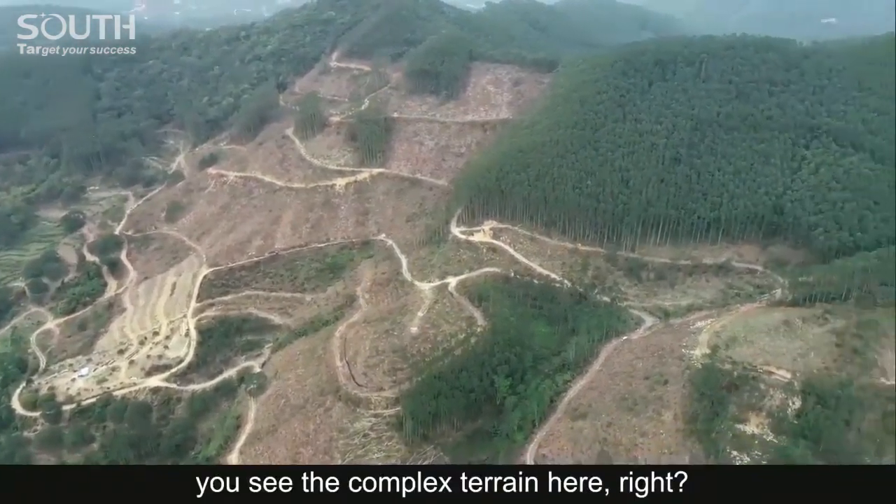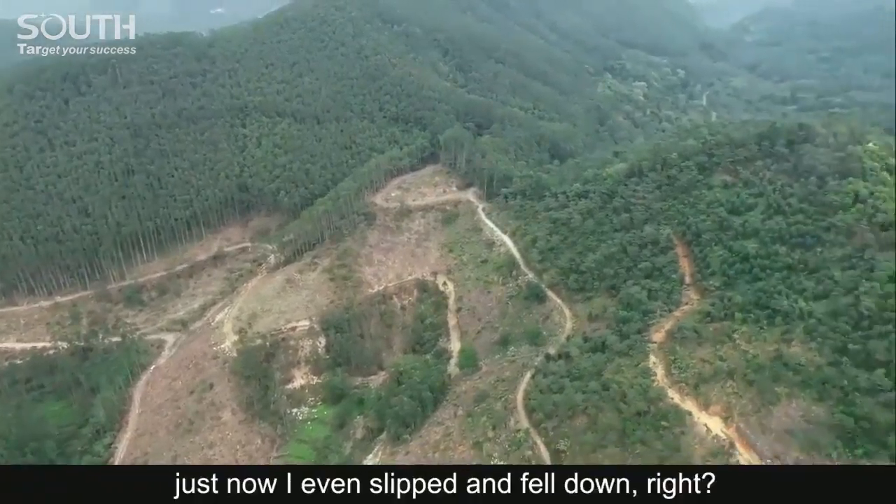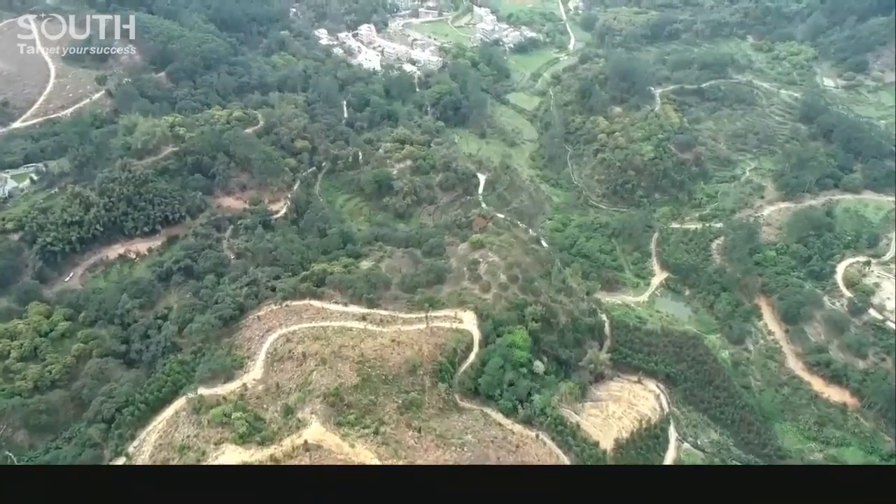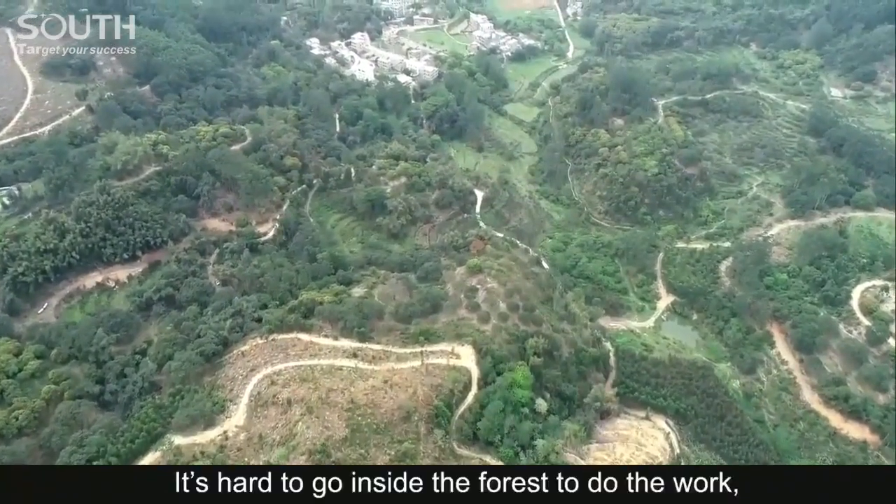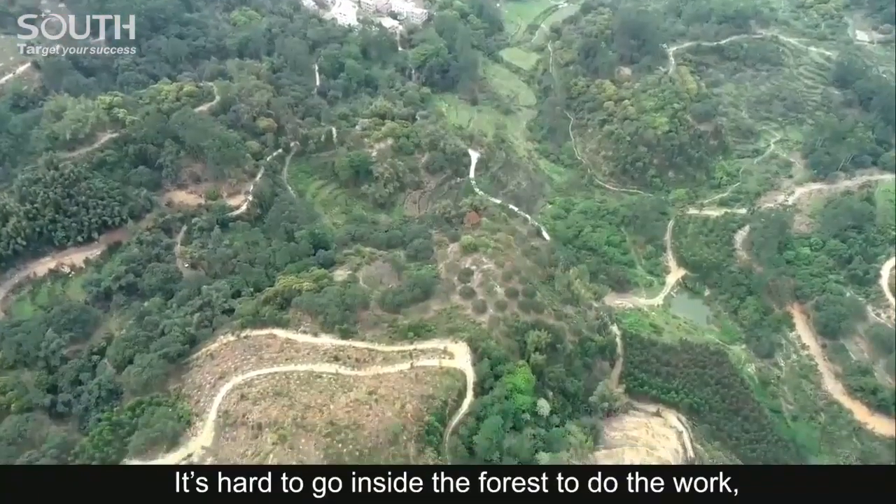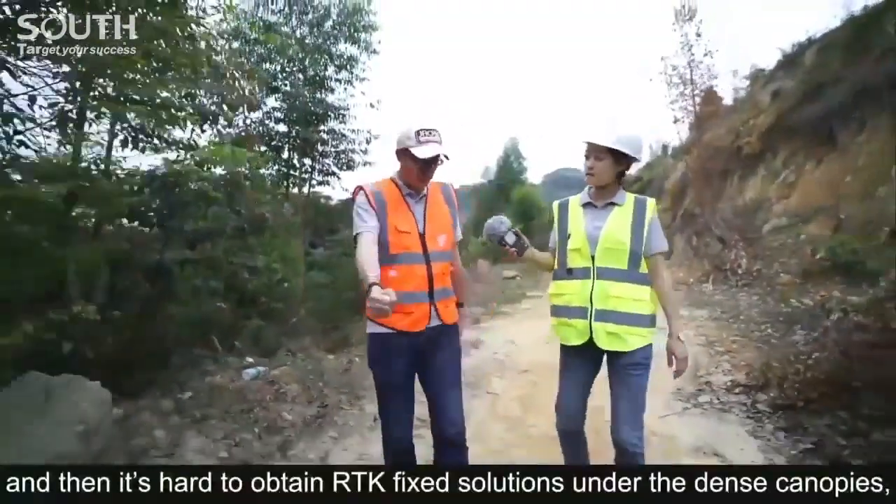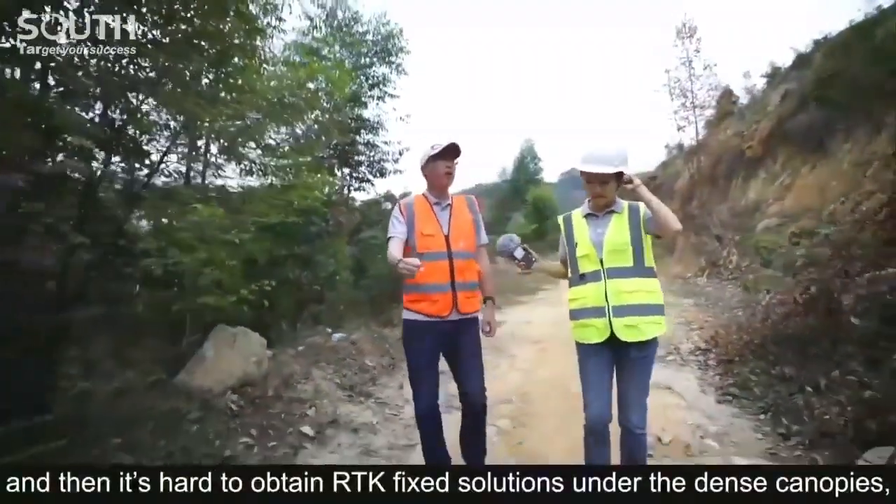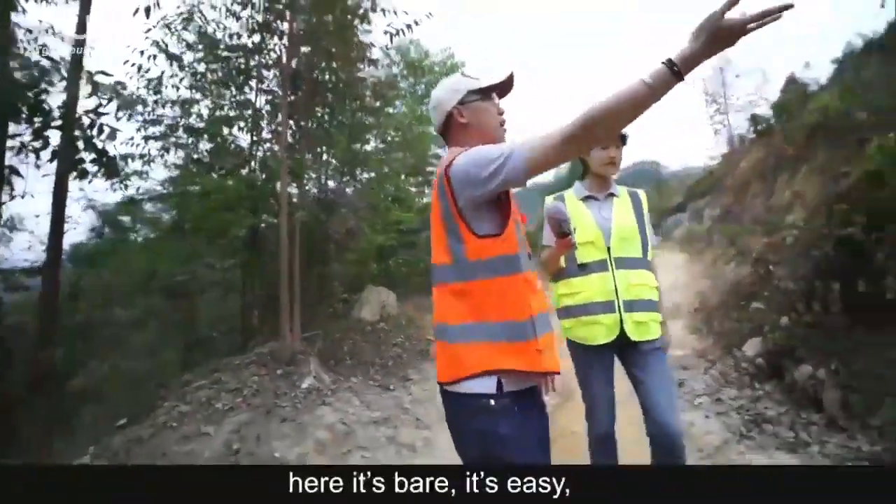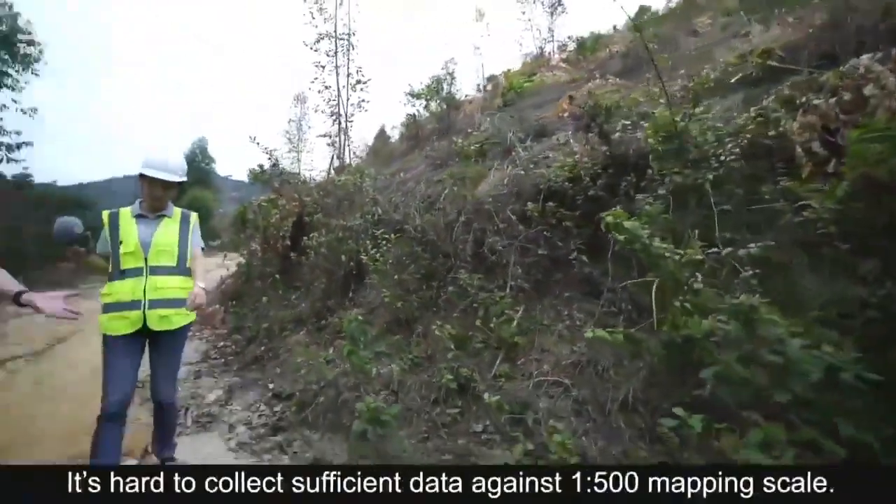It's hard to go inside the forest to do the work, and it's hard to obtain RTK fixed solutions under the dense canopies. Here is bare, it's easy, but would you like to climb up? It's hard to collect sufficient data against 1 to 500 mapping scale. Wow, not easy.